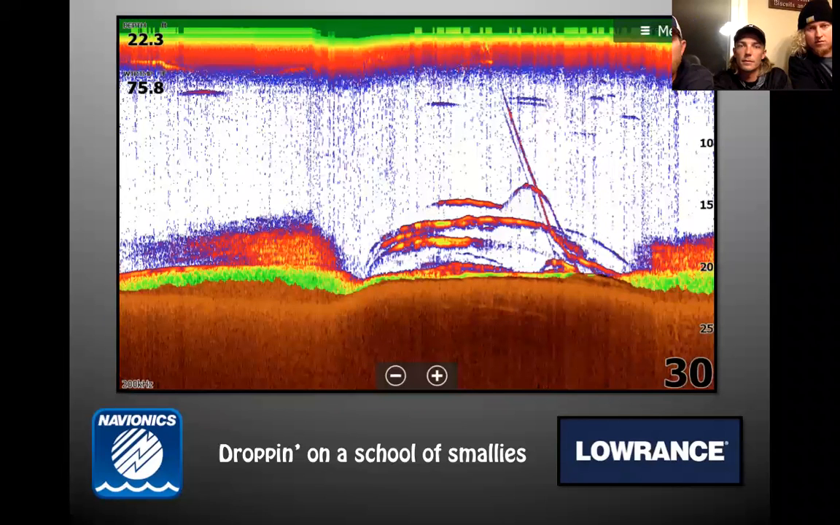Here's some traditional sonar stuff, man. This is always fun. I use 2D a lot. 2D is still my favorite. I like side imaging for finding them, sonar for fishing. Yeah. I mean, I'm a sonar guy all the way around.